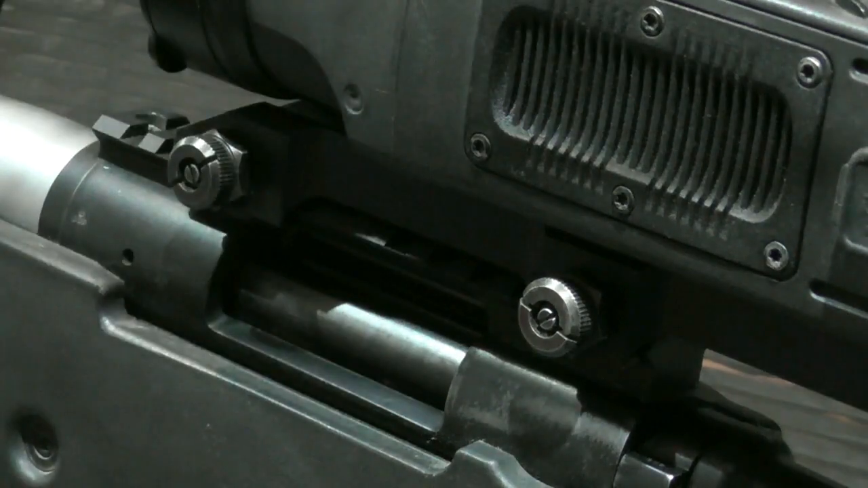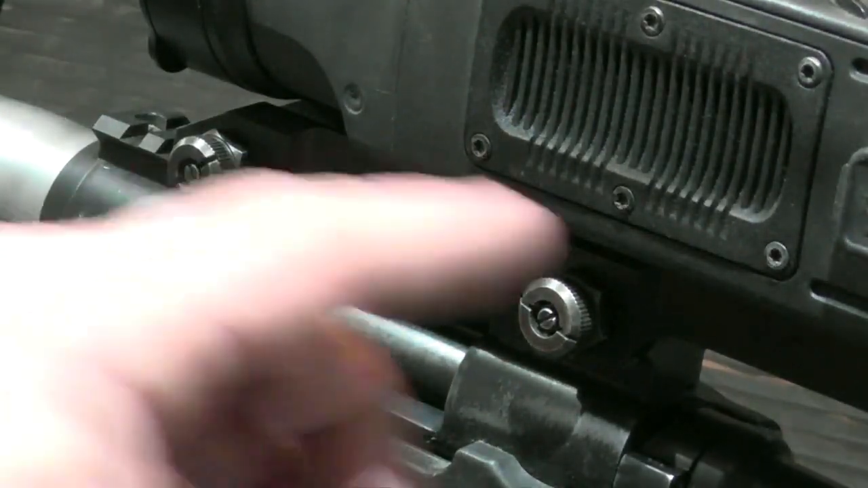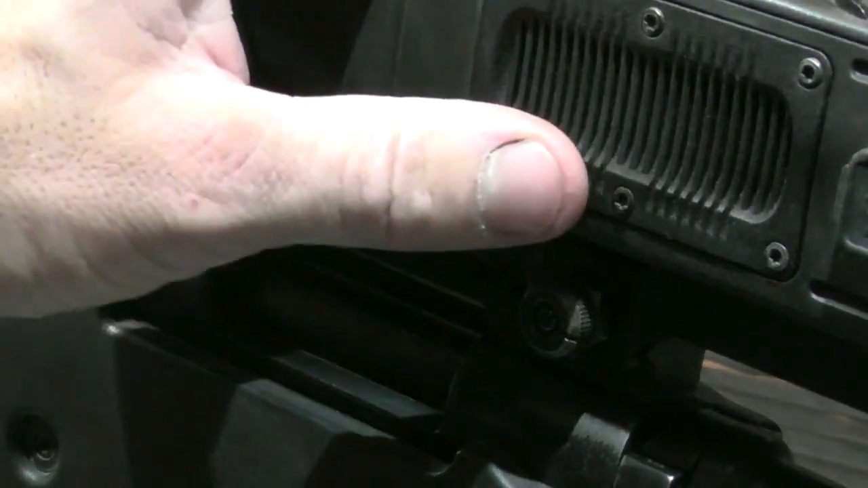Being that the Trail XQ50 mounts onto a Picatinny rail using just these two simple nuts and a fixed mounting system, this unit can be removed from the rifle, swapped with a day scope and then put back on with no loss of zero.